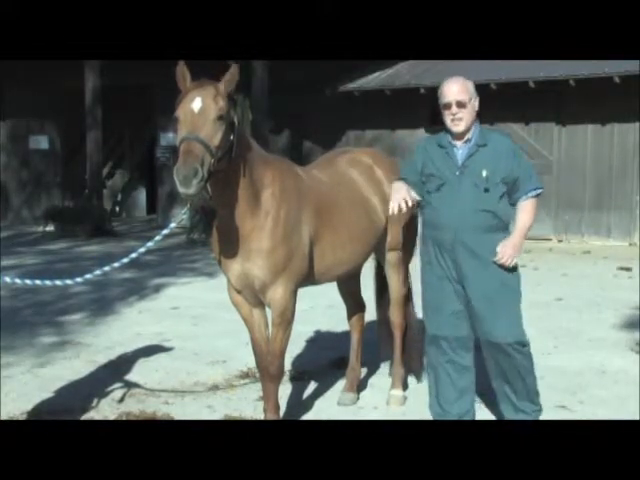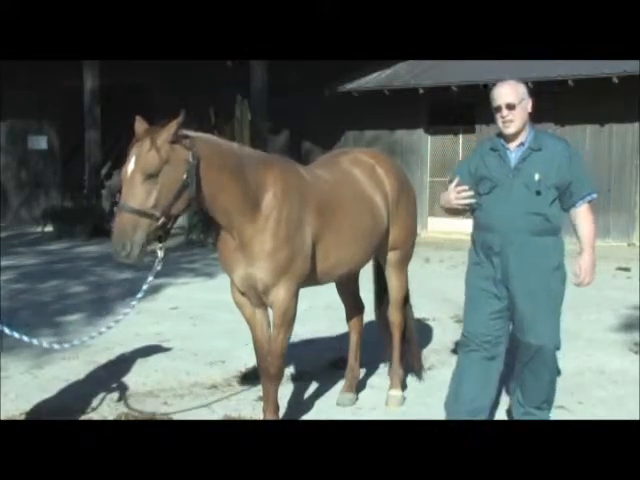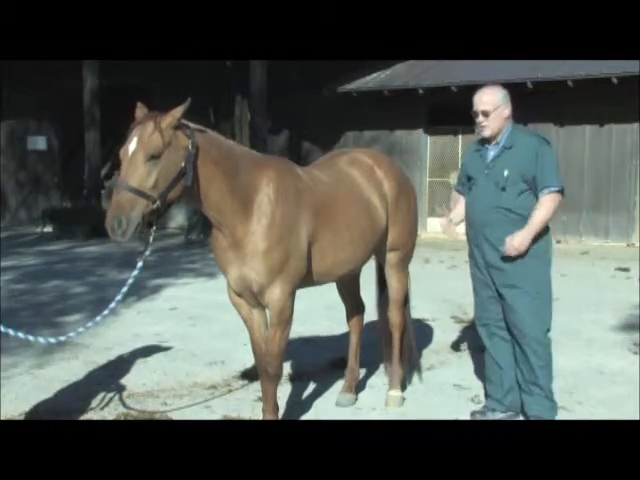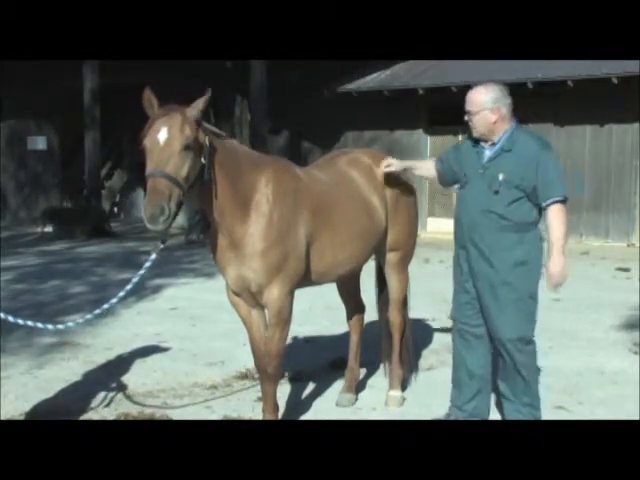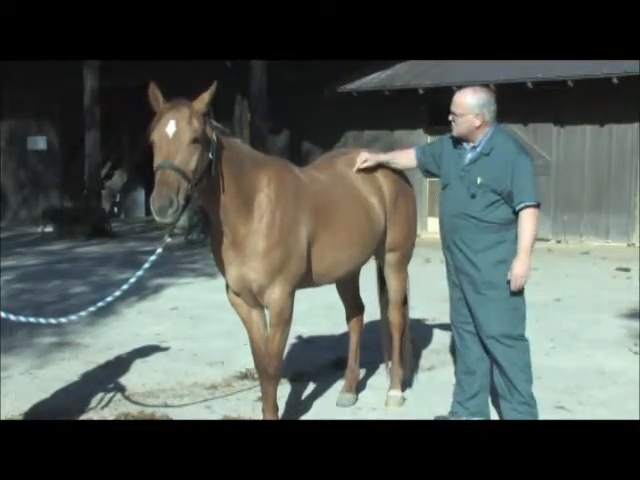He's also got very sticky saliva. His tongue is lavender. The lavender indicates that he's got a lot of stagnation of blood going on in the liver, but he also has some spleen issues going on. So he's going to have a little muscle soreness. He may have more pain across the hips or the neck. He's also got some pain in his hips too, and I'll show you here in just a minute.